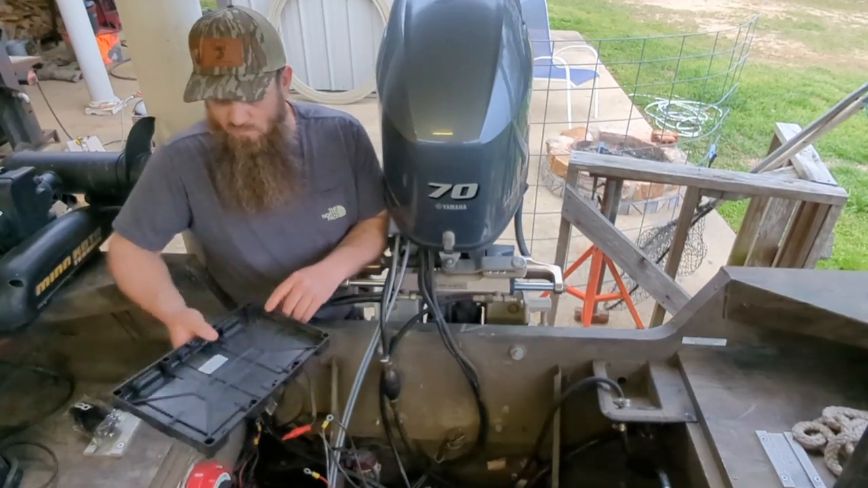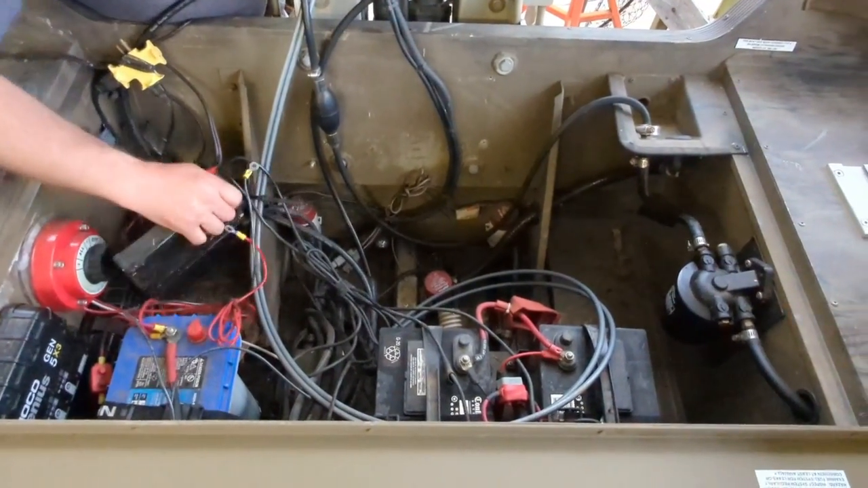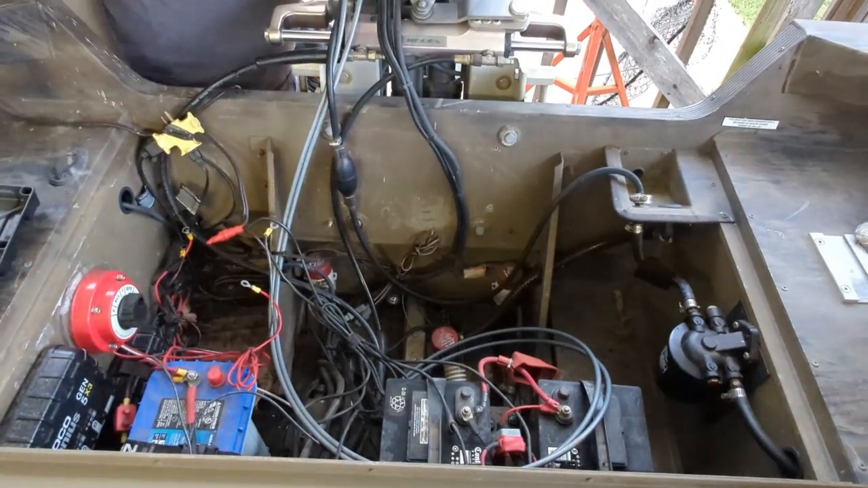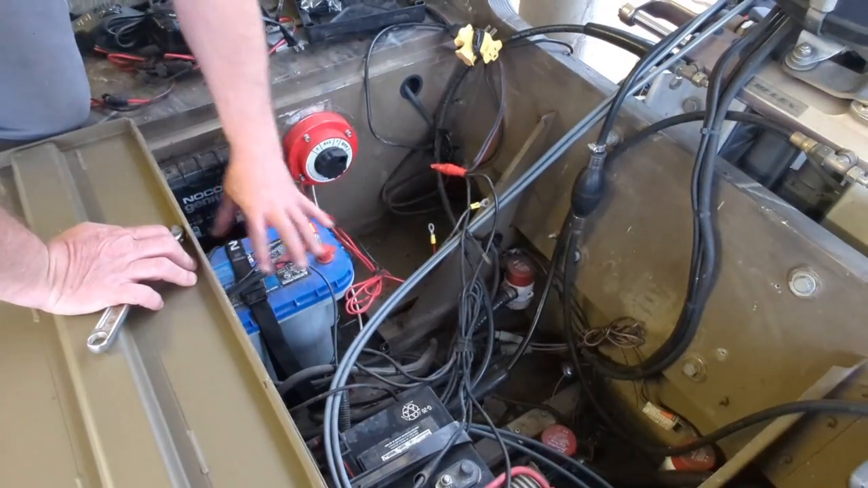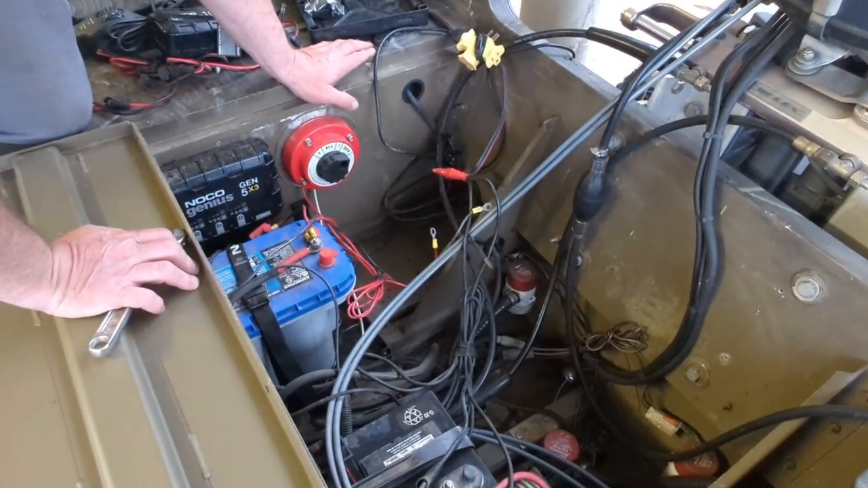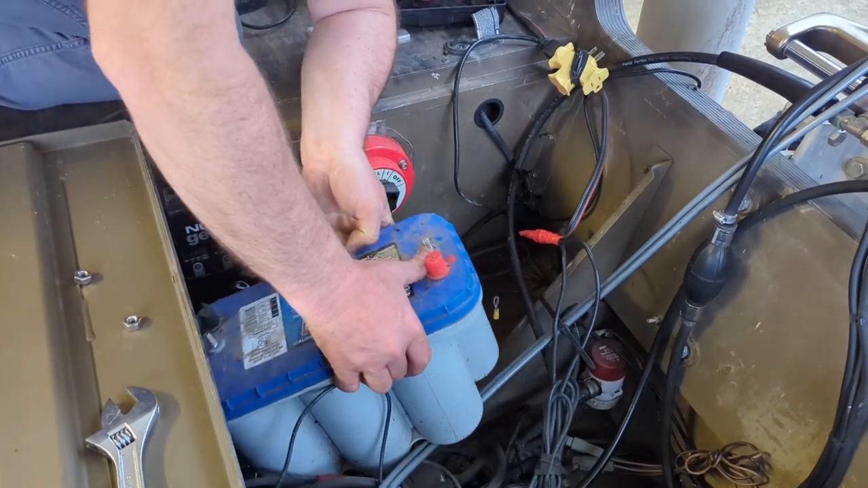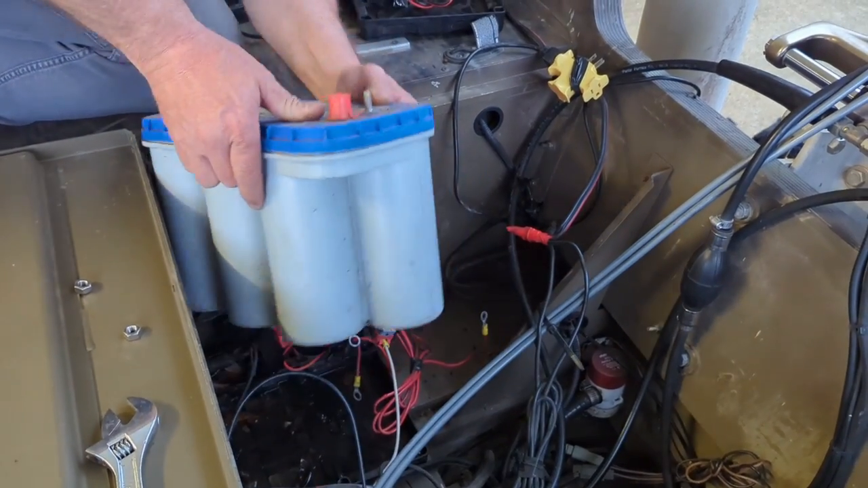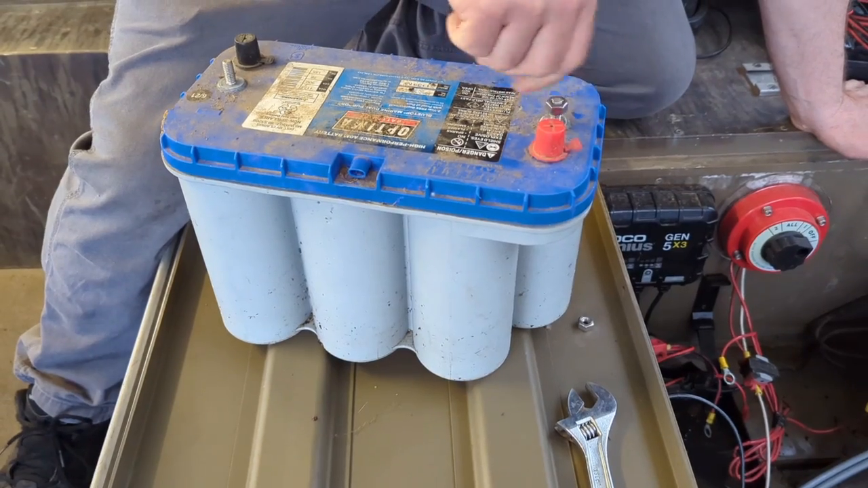So I'm actually gonna start by taking the old battery box out that I had in here. We got wires and chargers and stuff going everywhere. So I'm gonna just take all of this out over here, move some stuff around, and see what we can come up with right here. This thing's gotta be, goodness, over 100 pounds. That's not something you want to do every day.